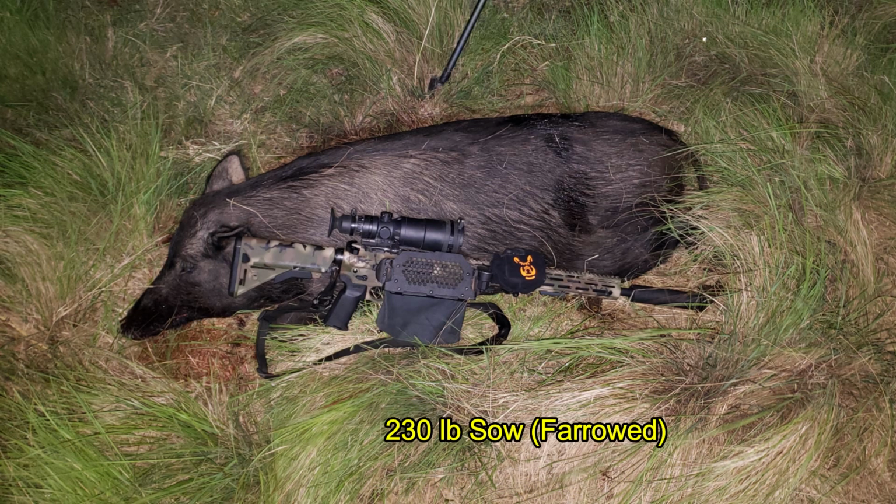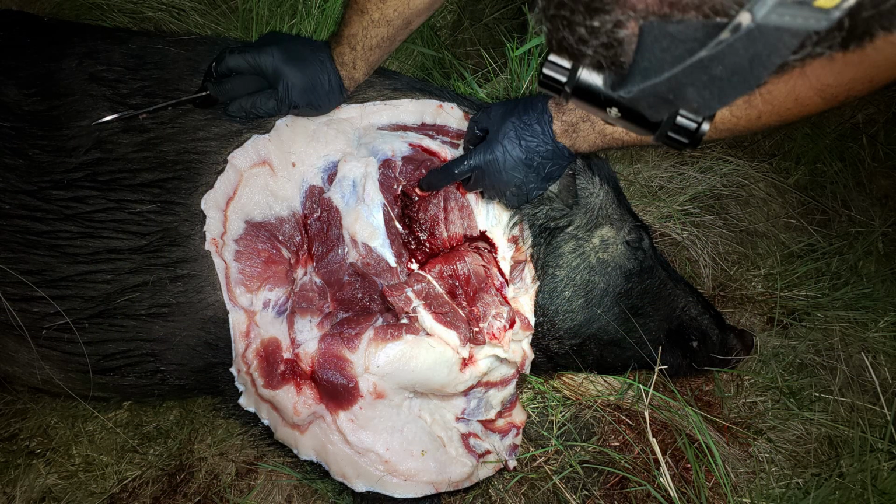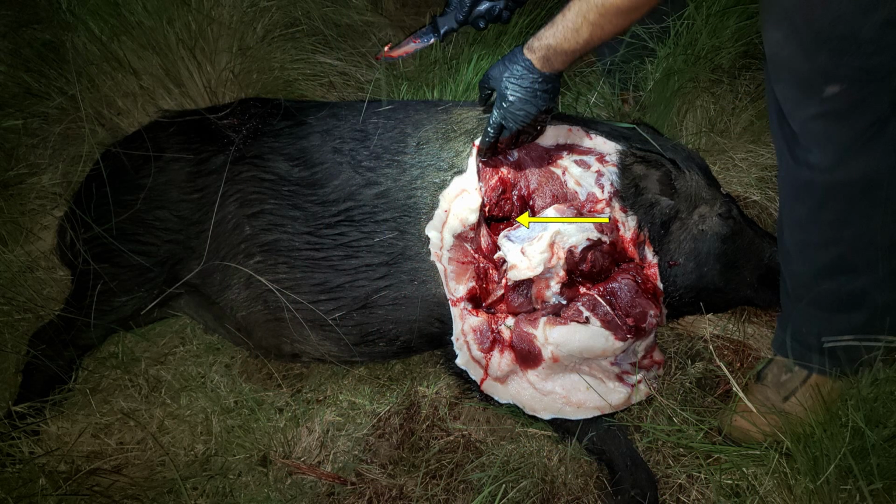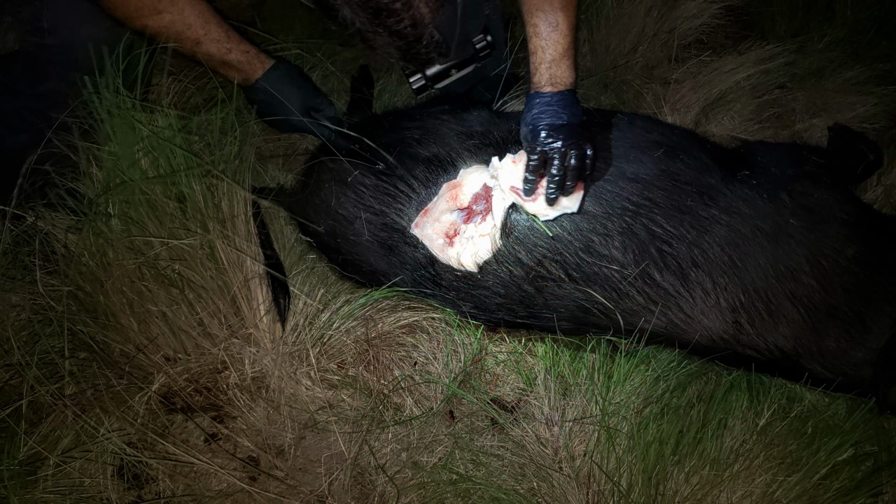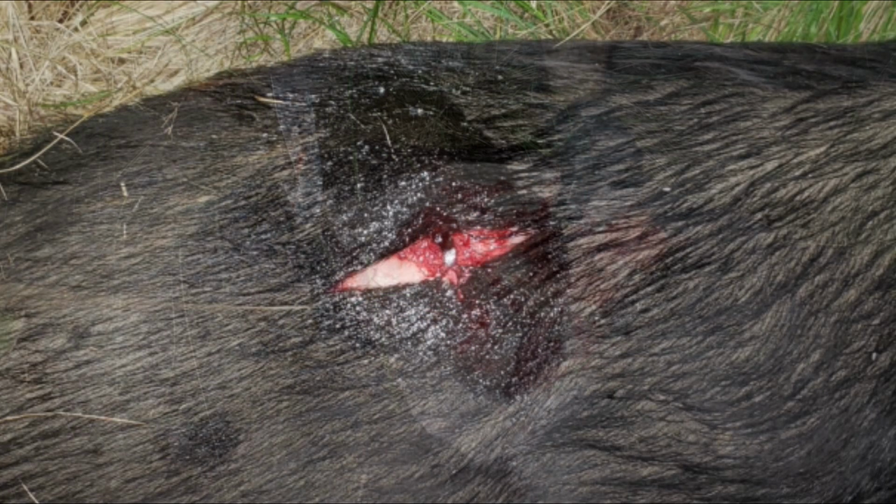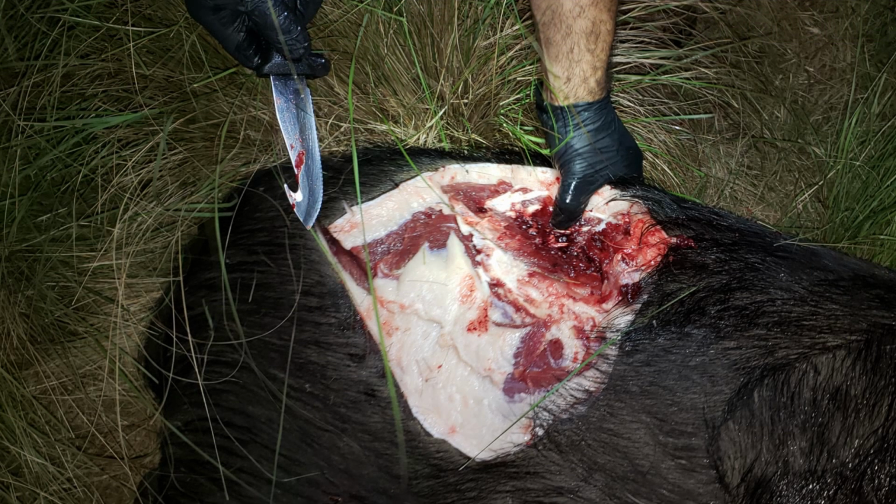The first sow shot came in at 230 pounds and she had farrowed. The shot entered the right shoulder, going through the shoulder blade, and then passing through the rib underneath into the thoracic cavity and then down into the abdominal cavity and was lost from recovery. The second shot entered high on the back just forward of the pelvis, passing through the spine and exiting out the other side with this large wound that you see here. And it apparently had passed through the back strap and had hit the backbone without actually breaking it.